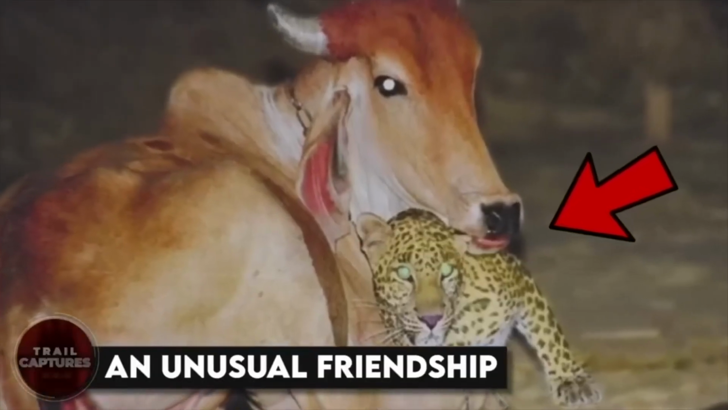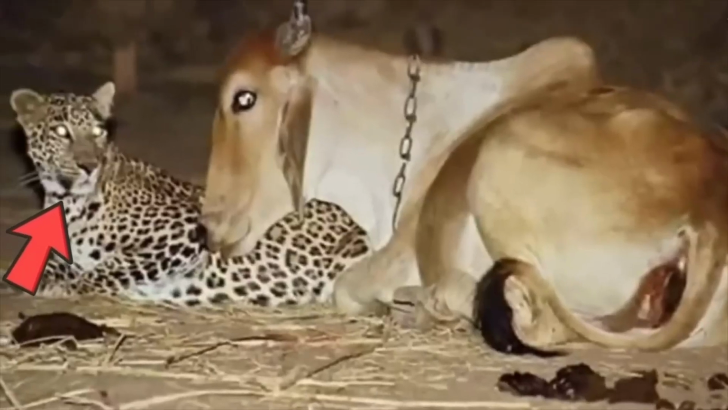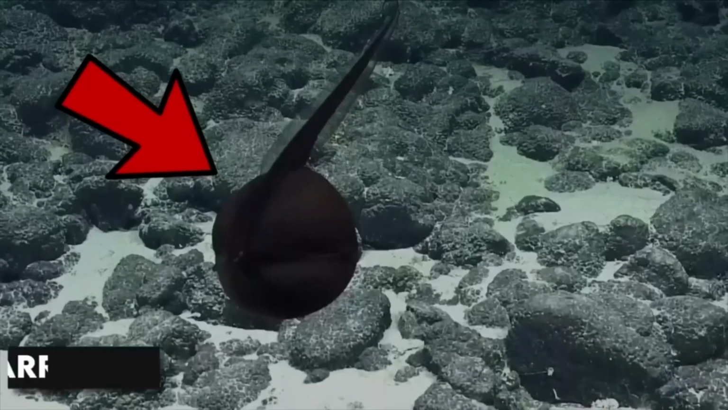An unusual friendship. An incredible video aired on an Indian news channel featuring the most mind-blowing thing ever. A leopard visited a cow every night, and they had their own secret friendship going on while the humans snoozed. Upon investigation, it was discovered that the cow had taken care of the leopard when it was a baby, and now the leopard was not ready to let go of its caregiver. How sweet is that?